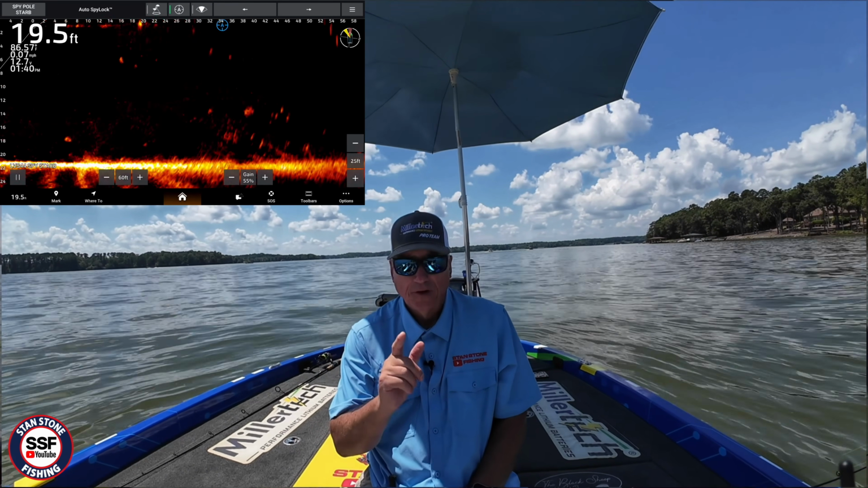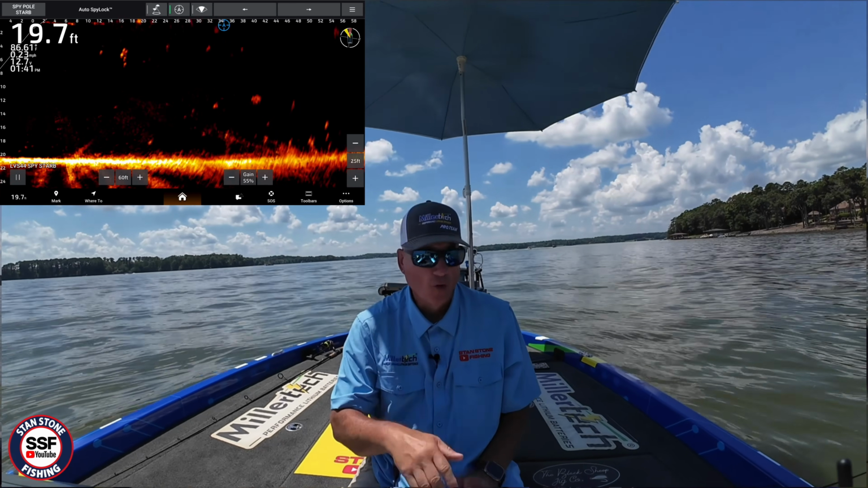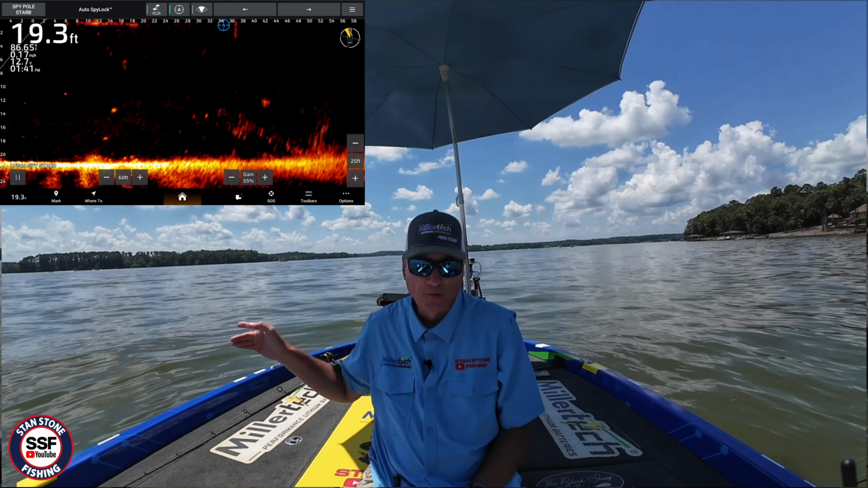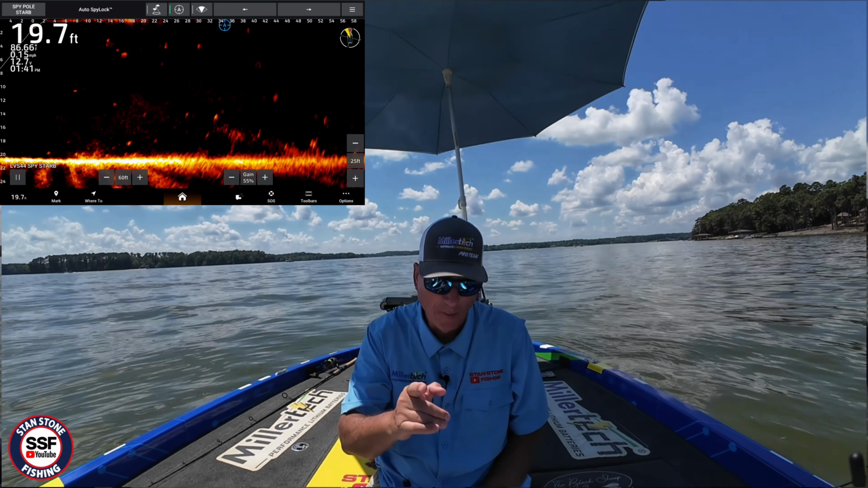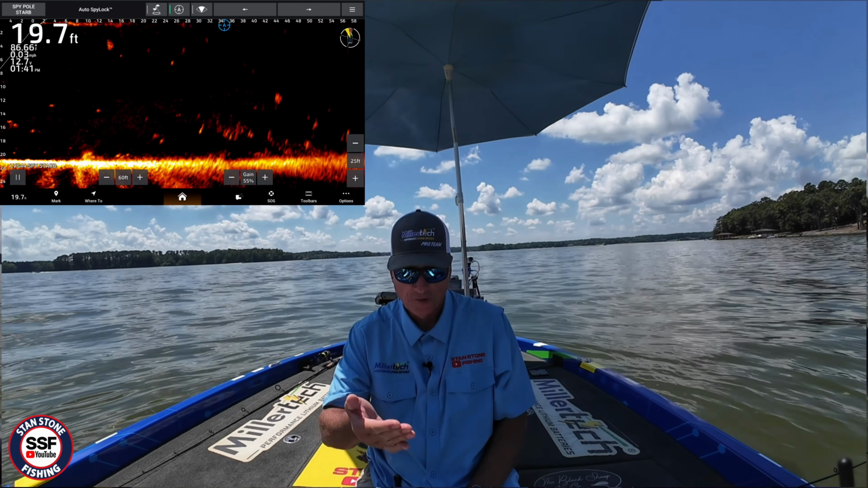I have the 42HD and the 44 both mounted on the Garmin spy pole on my starboard side. I have two spy poles on the Garmin Force Pro. The other port side spy pole has the 360 and the LVS34 mounted on it. We are spot locked off of the brush pile with the Garmin Force Pro.